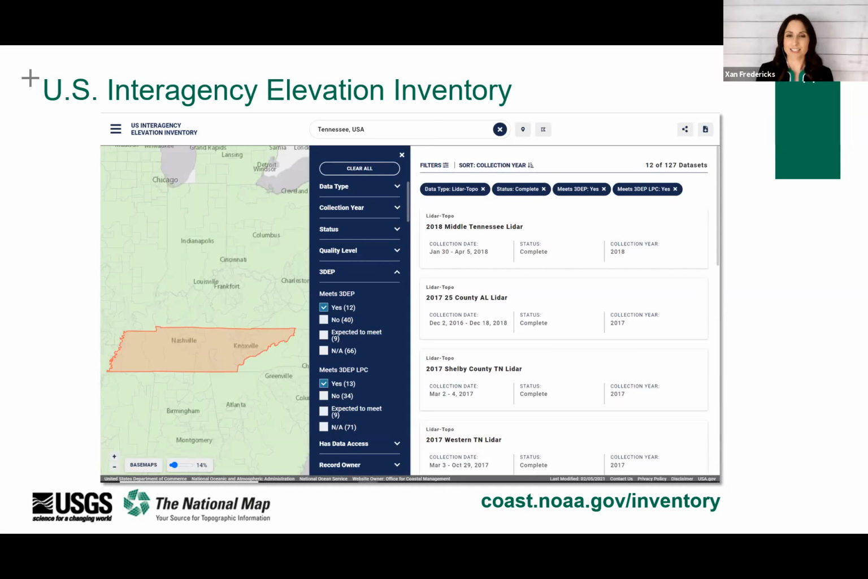The project status, that's really important. Again, I filtered by complete projects, but you could also look to see what projects are in progress. The vertical and horizontal accuracies are listed, the point spacing, the datums, right? Both the horizontal and vertical. Again, it really provides enough light metadata to quickly assess if this data will be useful to you.